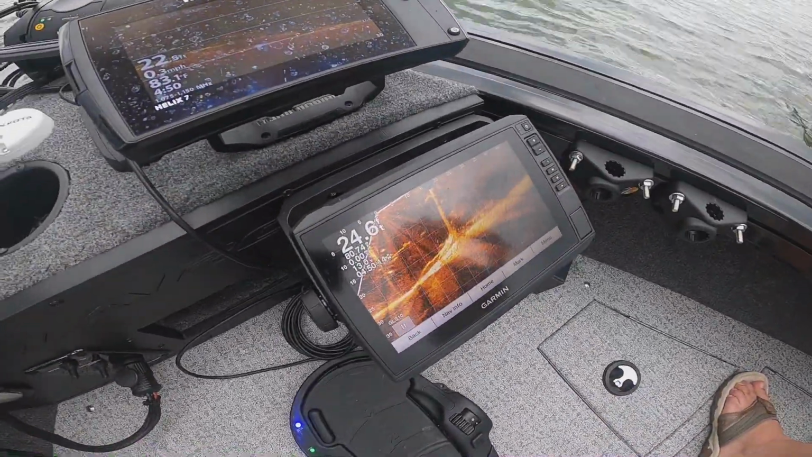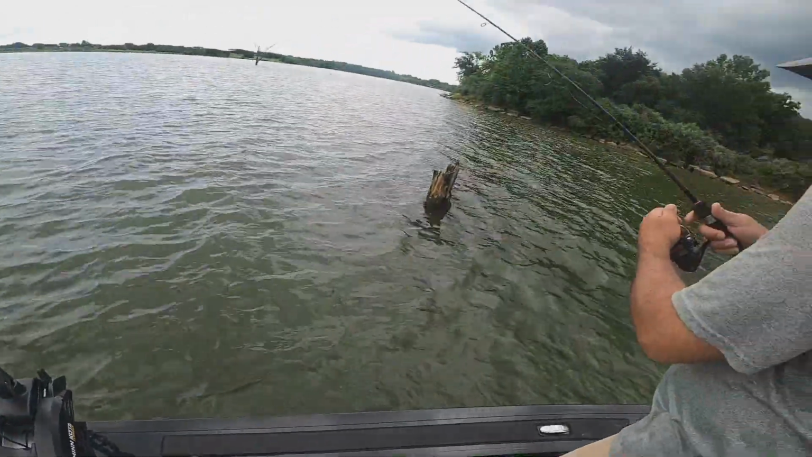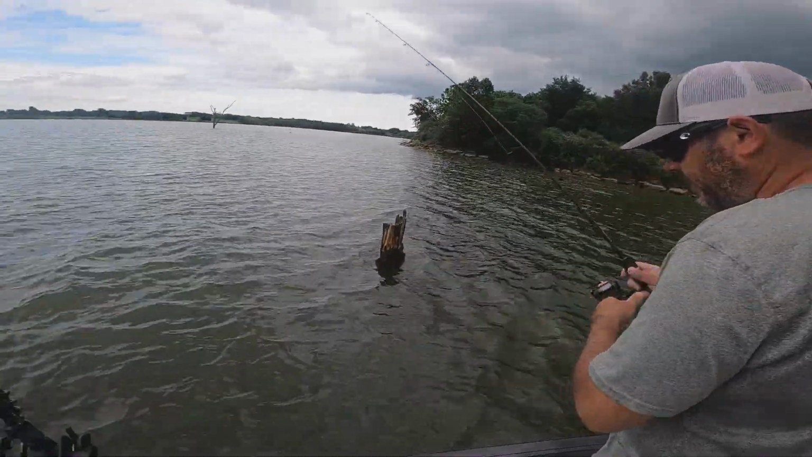The tree he's fishing right here under the water. There is some crappies down there. No, they're not in the tree. They're not inside of it.